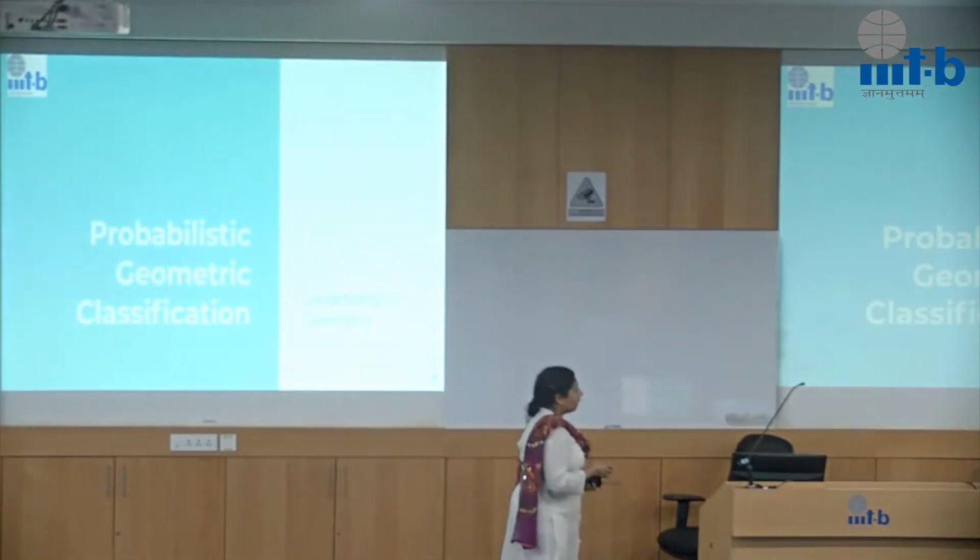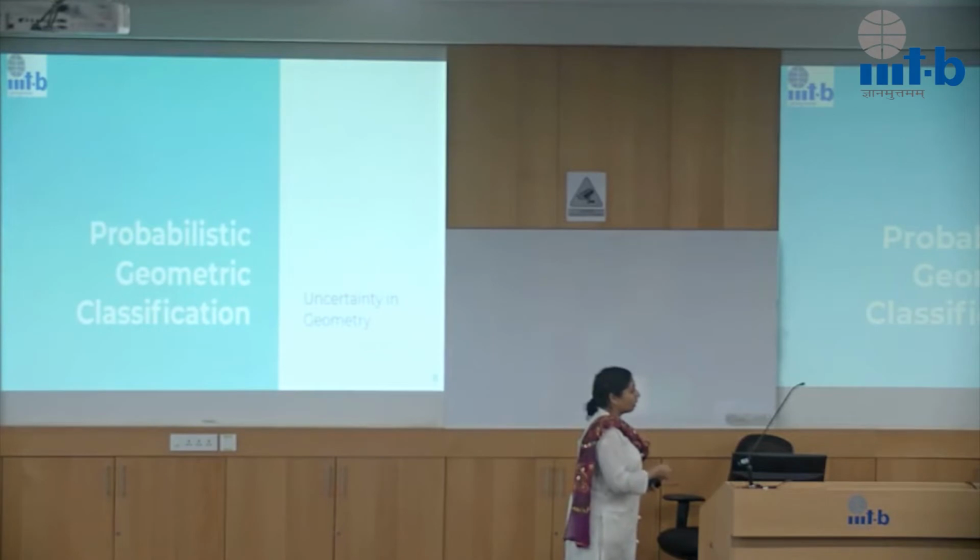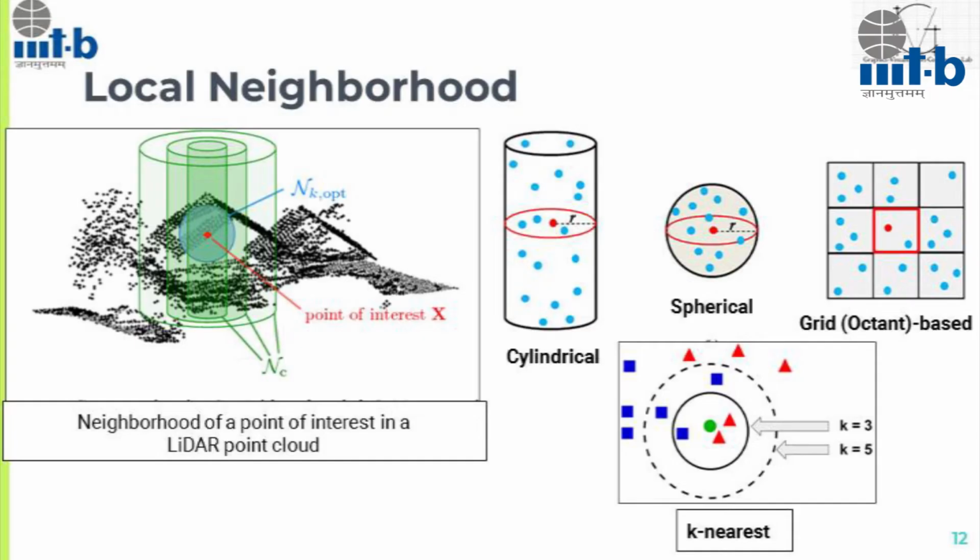Okay, so we'll look at probabilistic geometric classification, and this is essentially one of the ways we are also looking to study uncertainties in geometry, which is some of the ongoing work that we are looking at. So how do we arrive at this geometric classification? First thing we have to do is, for each point we have to identify the local neighborhood. How we identify the local neighborhood itself has a few choices, right?